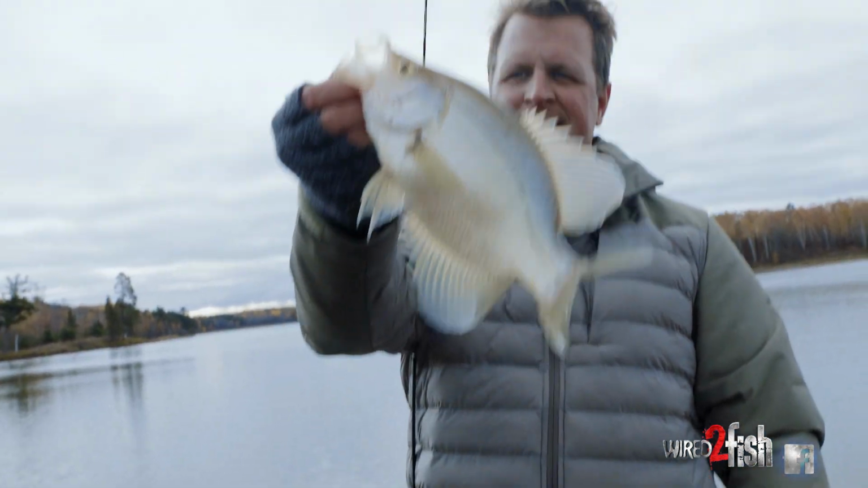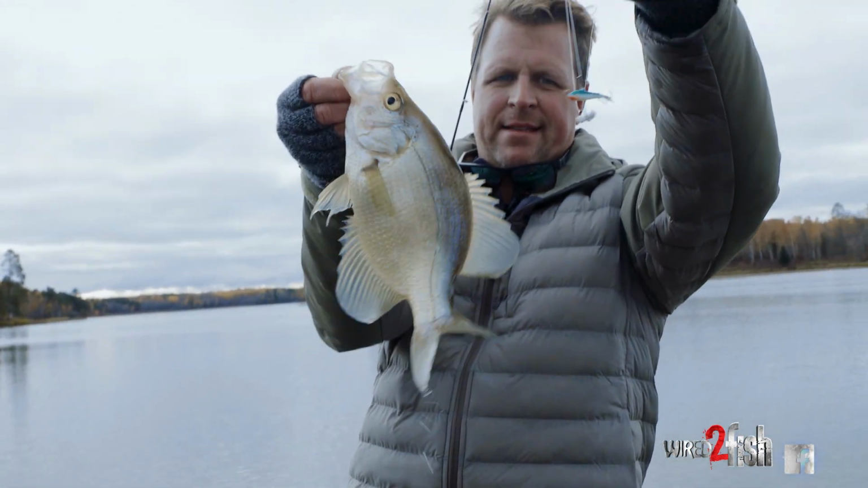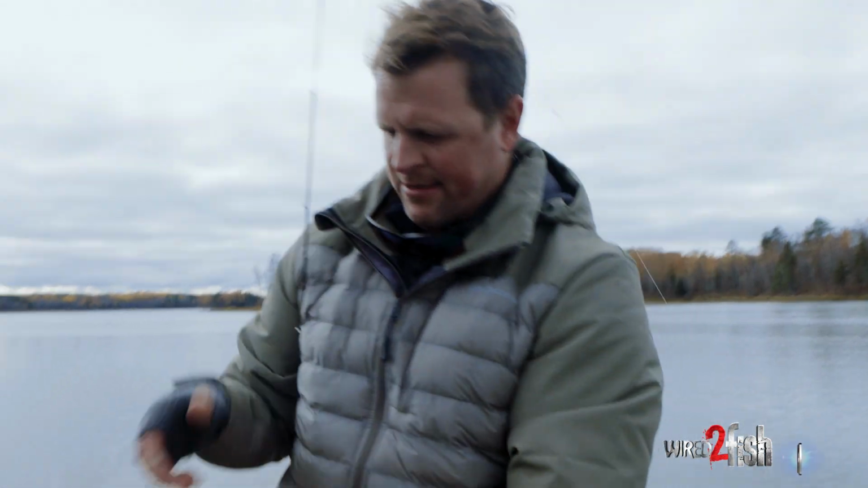And a little scent on that treble hook doesn't hurt a thing. And I usually don't have to mess with live bait. You can see there, kind of looks like some marshmallows. Basically marshmallows for a kid. That's what panfish nibbles are to a crappie. We'll let that guy go.